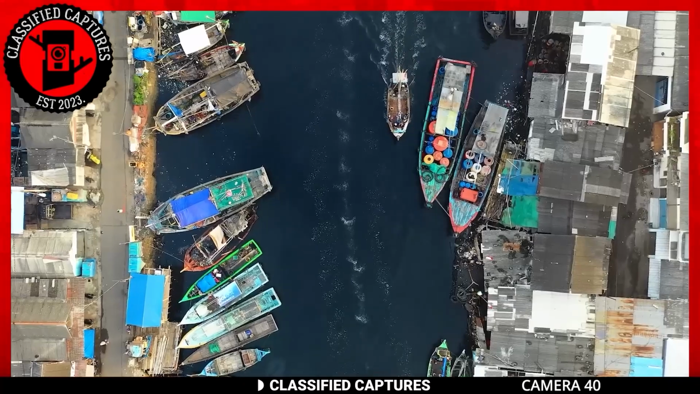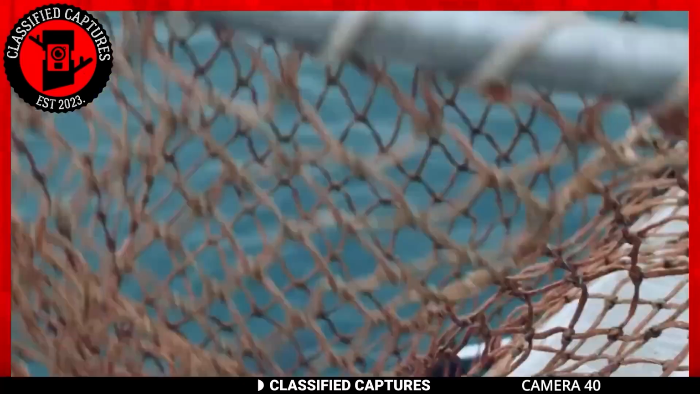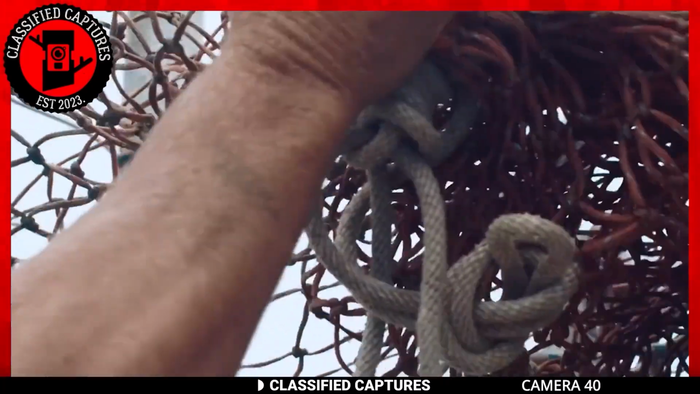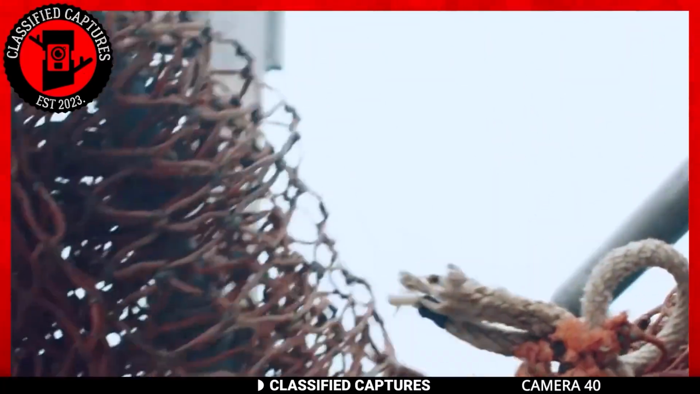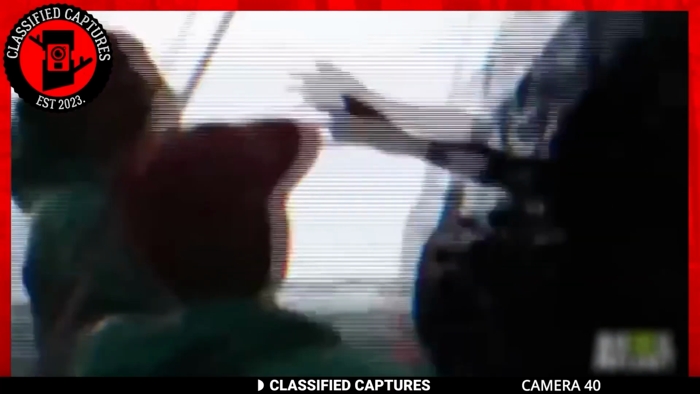A group of fishermen embarked on a routine fishing trip hoping to make a big catch. However, when they eventually hauled their nets back on board, they were met with an utterly perplexing sight. To their astonishment, what they initially believed was a substantial catch turned out to be something far stranger. An anomalous, human-like arm with webbed fingers emerged from their net.